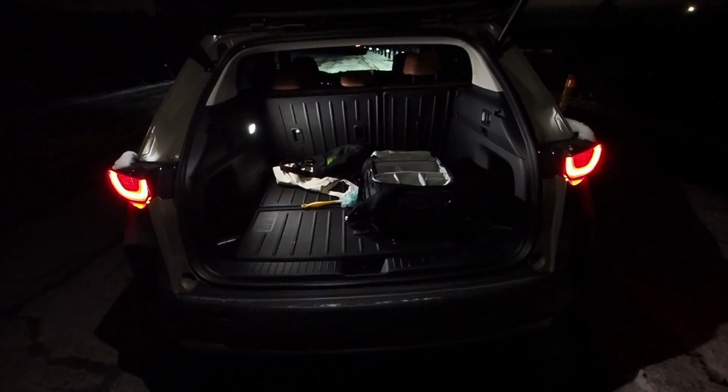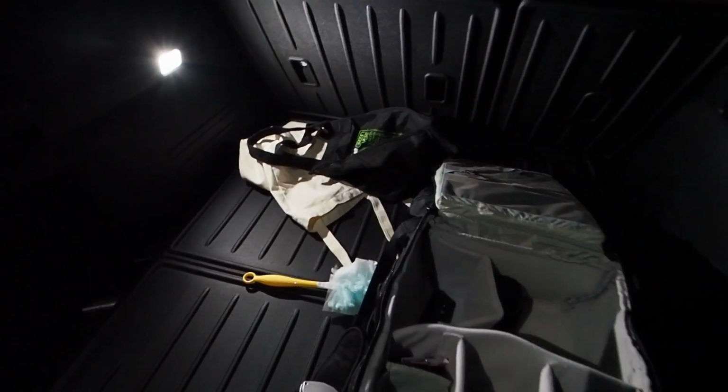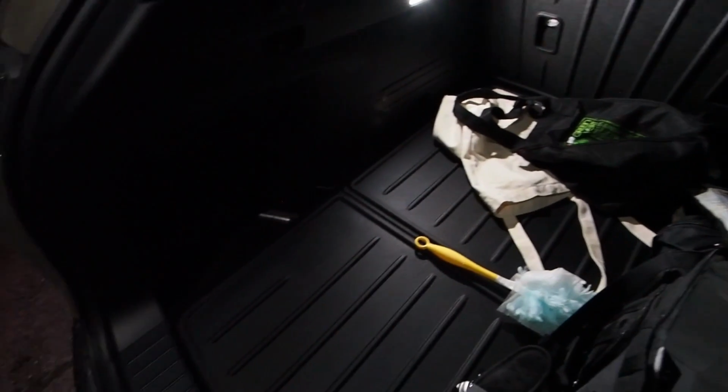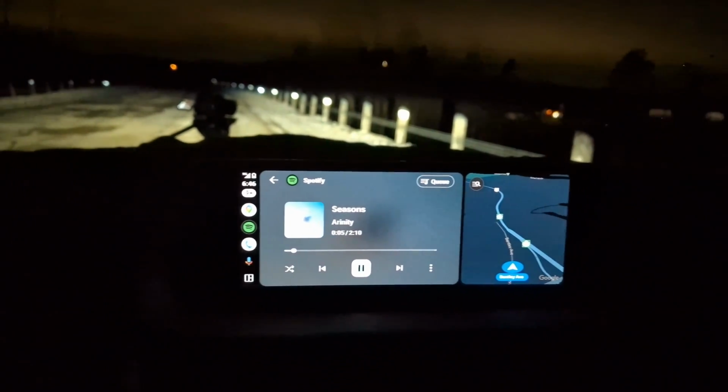So a little look at the lighting in the cargo area for you. There's one LED light right up there, and another one down there over on the left. And so if you're using this area as a bit of a workstation in the dark, I think you should find that to be plenty of light to see what you're doing. The interior makes a nice first impression in the dark too.